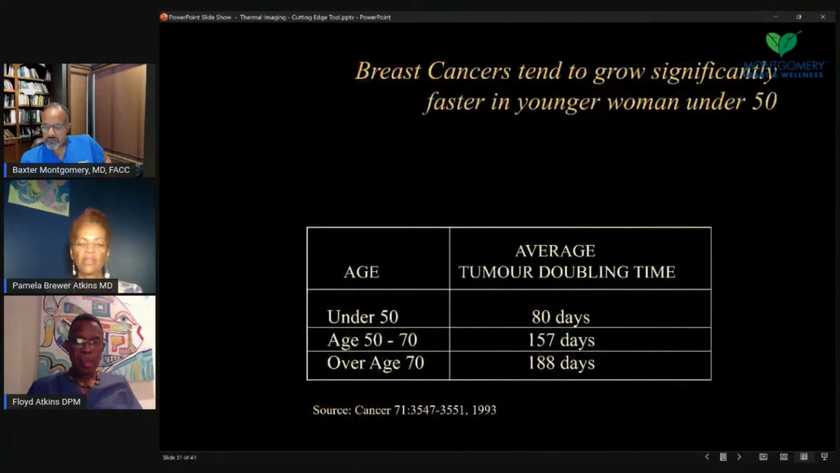I just wanted to speak briefly about the doubling time for tumor cells. The younger that women are, because there's more estrogen and more hormones, usually under 50, may have a doubling time as fast as 80 days. But you see, for women 50 to 70, it goes up to 157 days, and over 70, 188 days. A lot of times women that are younger, in their 20s, 30s, and 40s, are not thinking about breast cancer, but this is the time where it can be very aggressive. So we want to do our preventive measures, even for the young people.